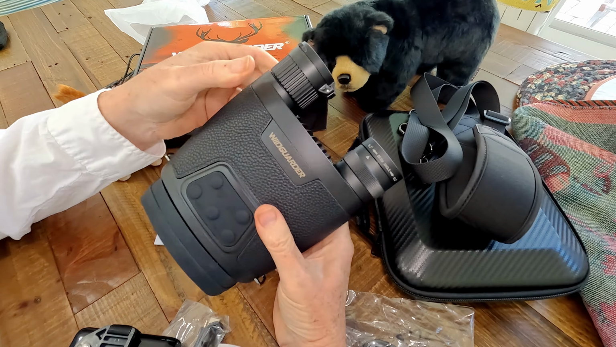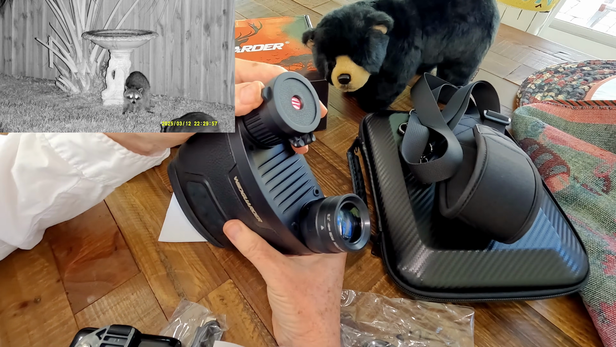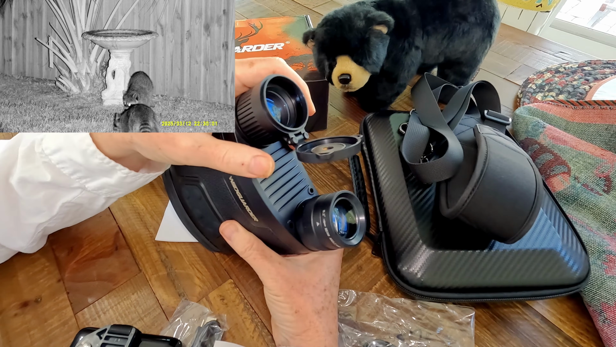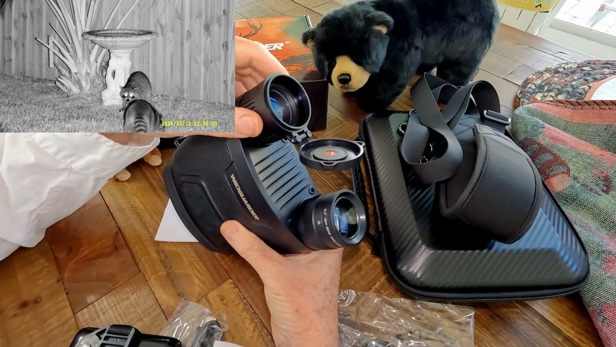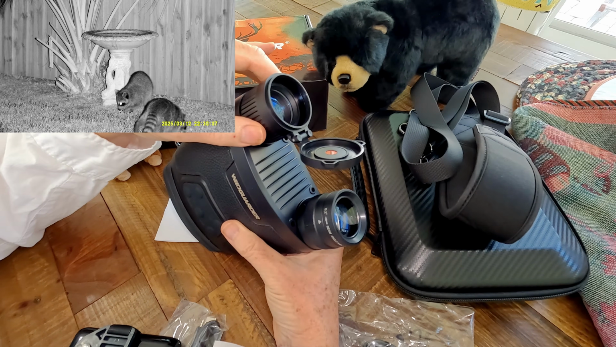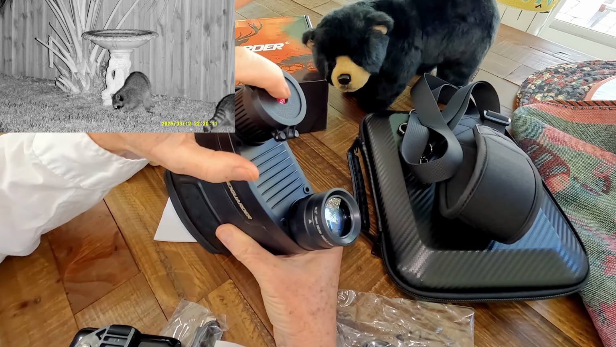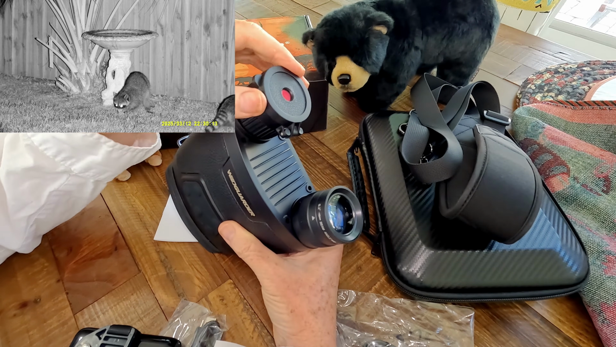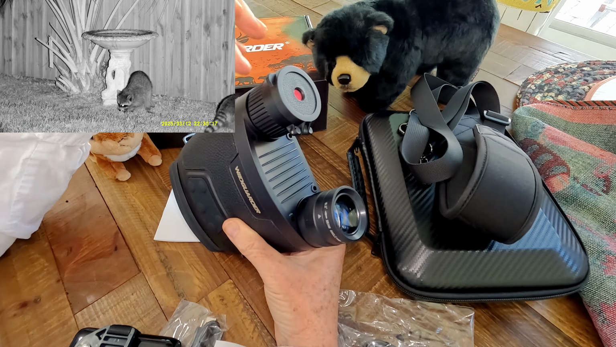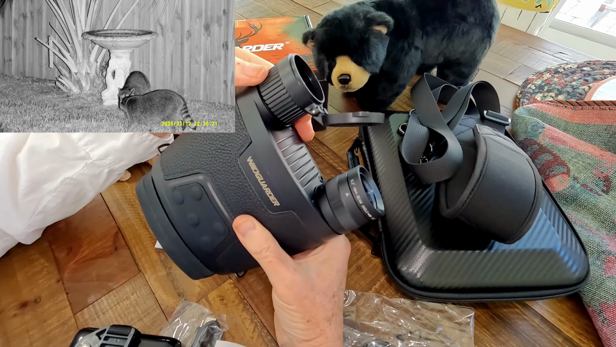And then over here you have your objective lens. Because the optics on this gather so much light, like many of the higher end night vision goggles, it has a cover on here for day and night. So at night you open it up to let as much light in as possible to get really clear video and pictures. During the daytime you close this cover and it has a little filter on it, and that lets less light in, because otherwise the sensor is so sensitive that it would just be overpowered by all the light. So you use this for the daytime and use it like that for the night.